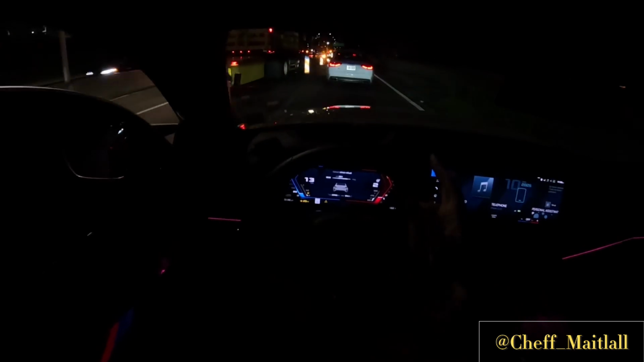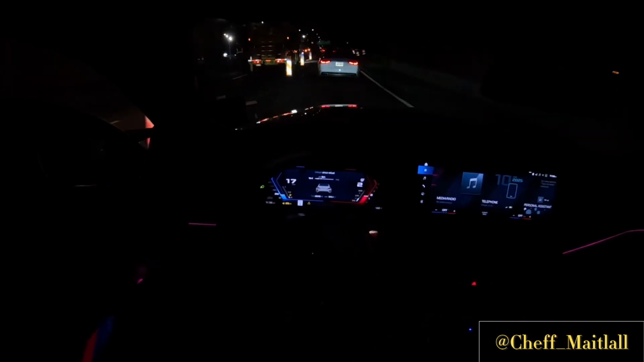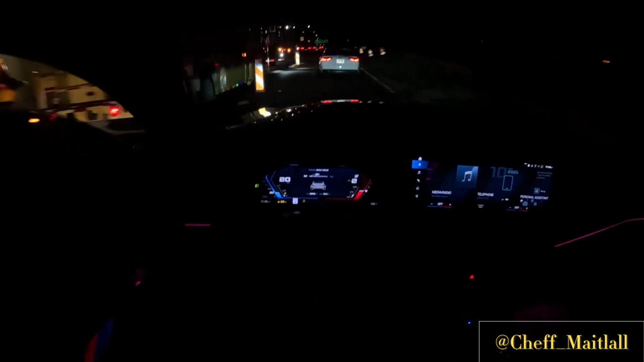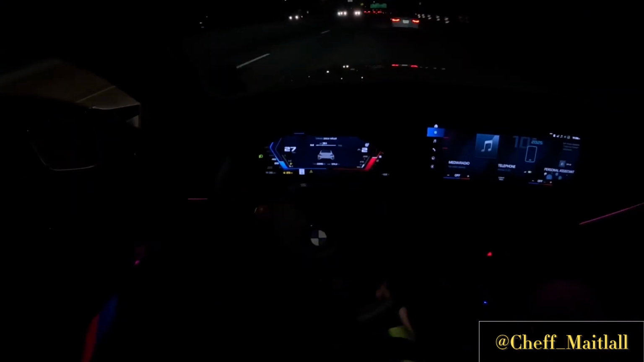Yo, and as y'all can see, I got a lighter windshield tint for y'all. Cause I had 5% all around, but every time I try to make a video, hold on.